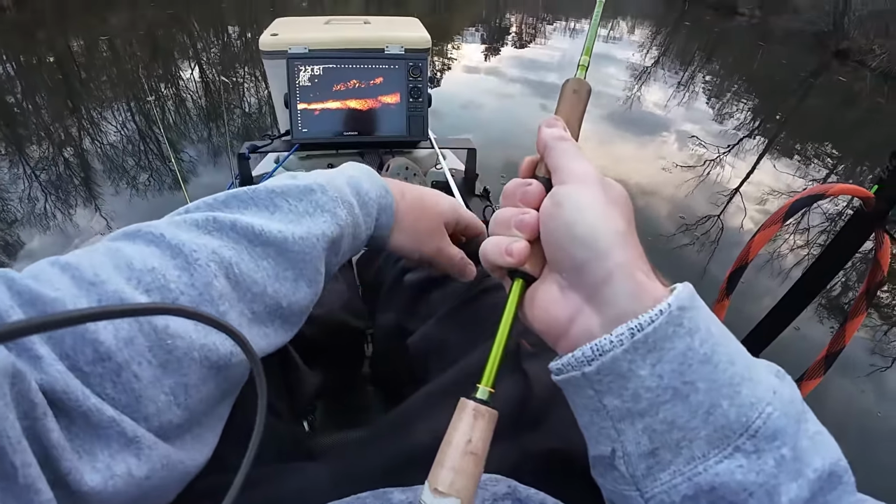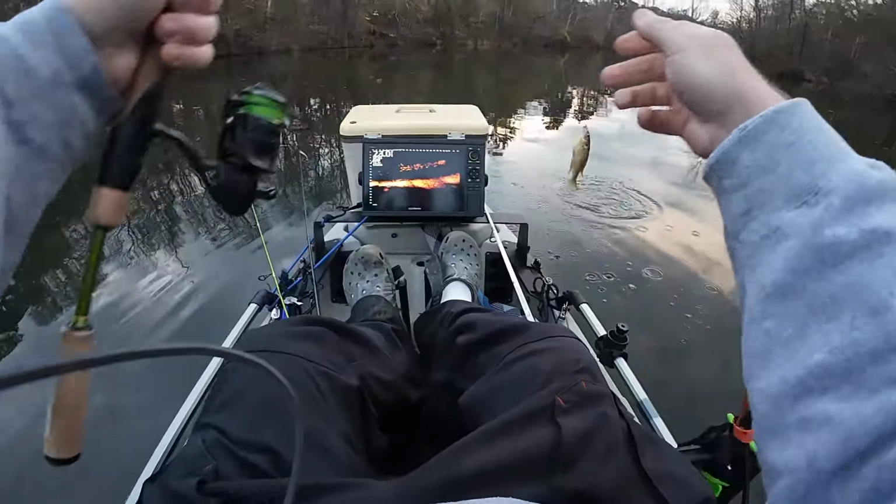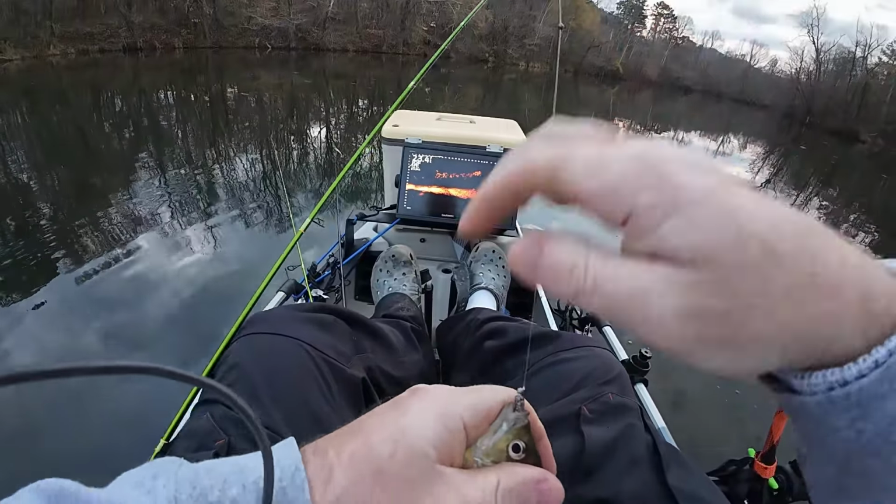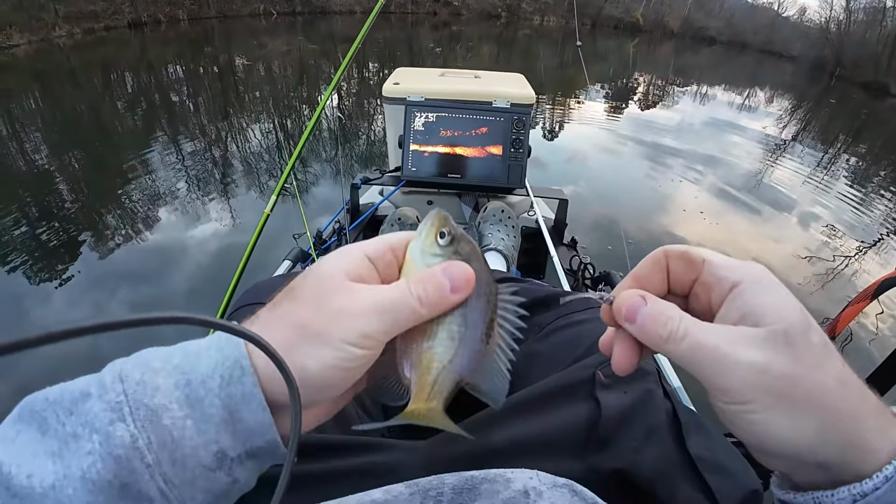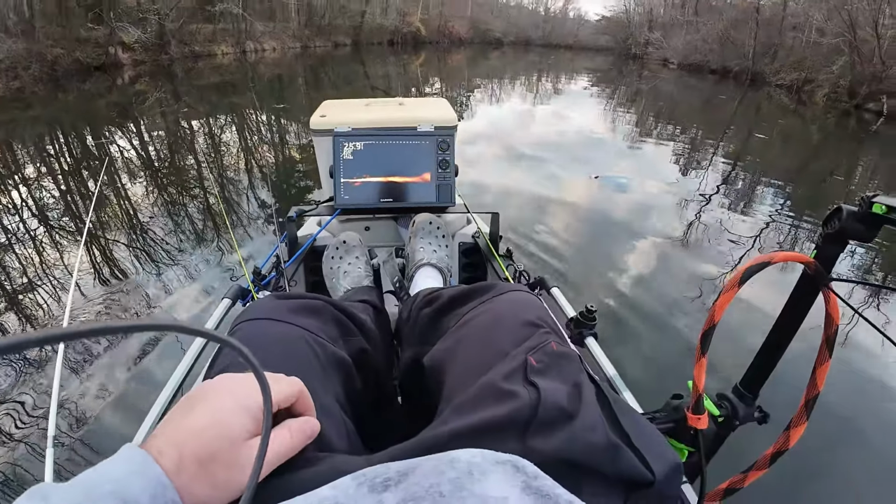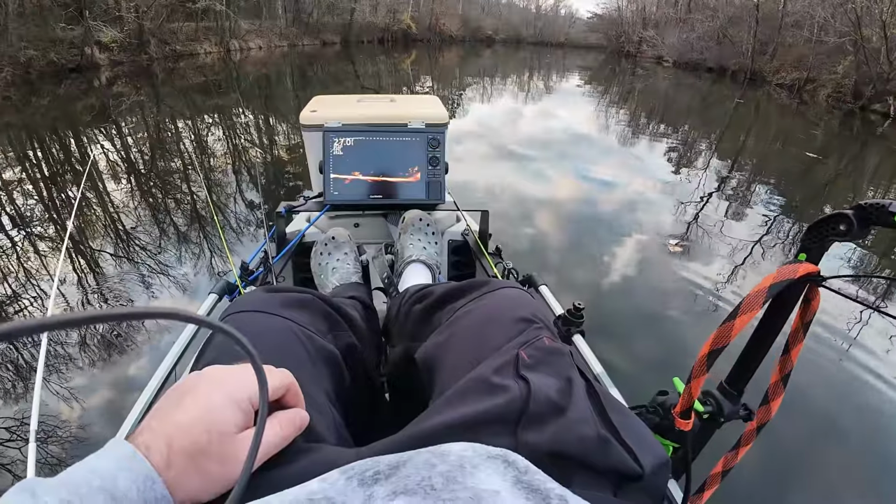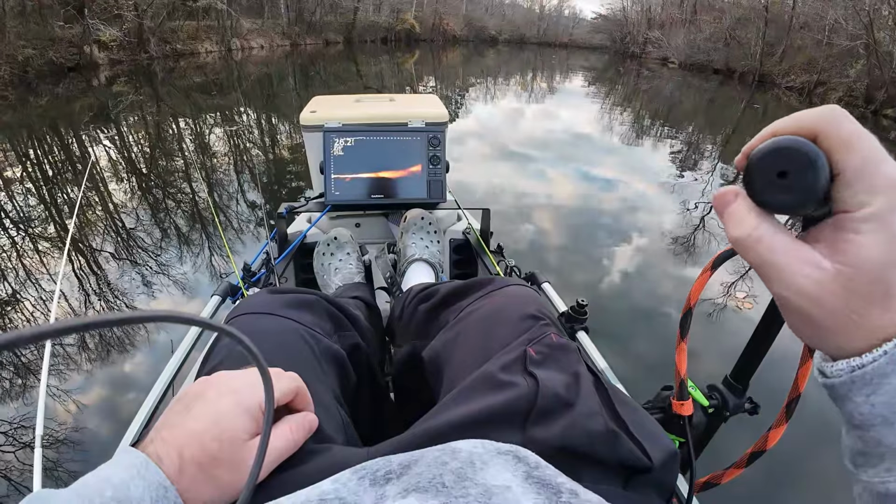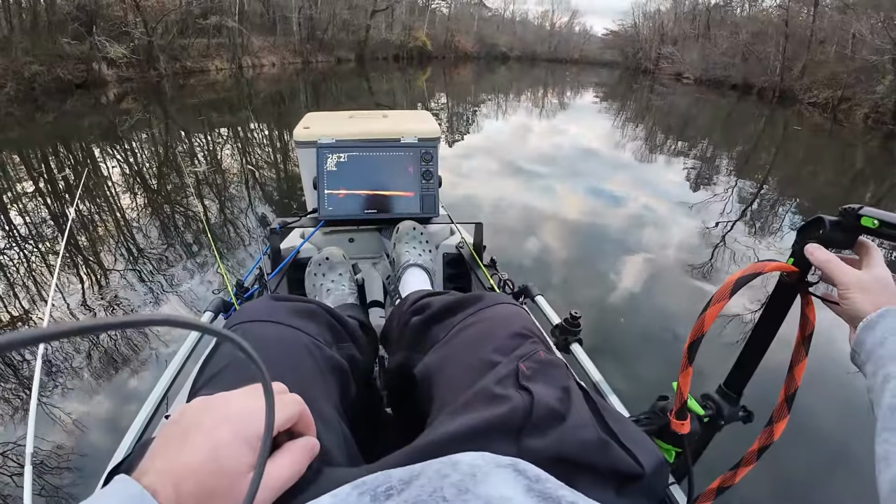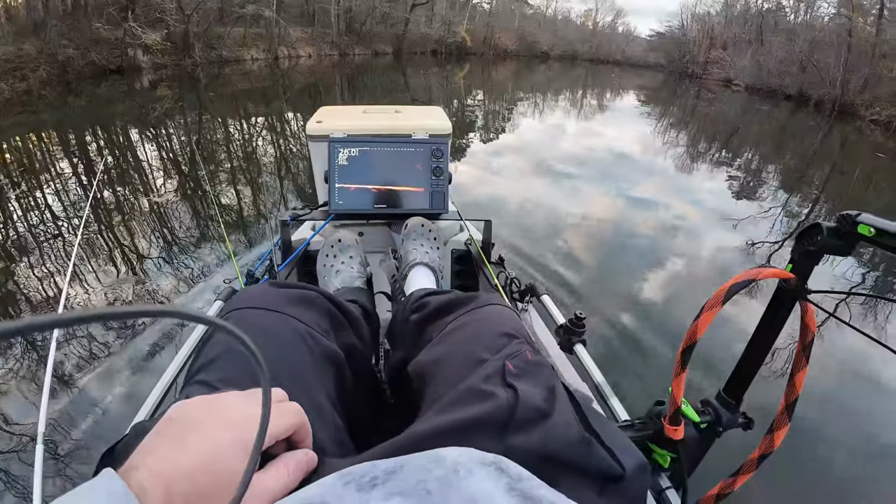They ain't really bunched up like crappie, but they're kind of scattered. But there's another little one though. Yeah, bluegill. They're liking this little bait, I'll tell you that. This is just interesting, man. This is interesting right here.